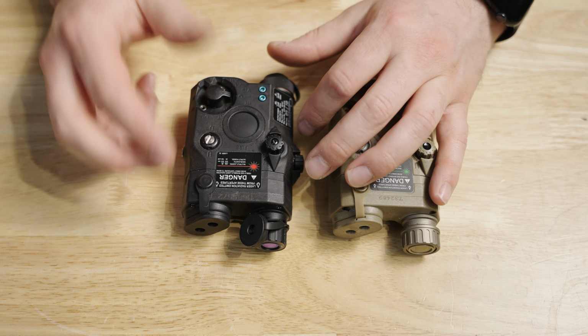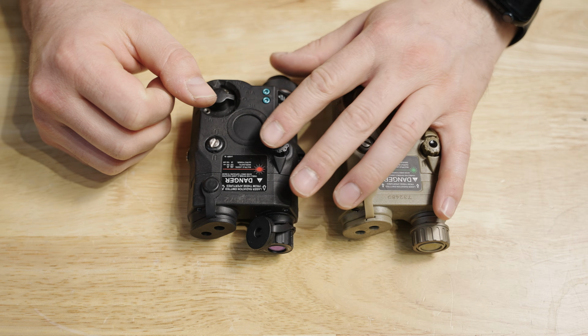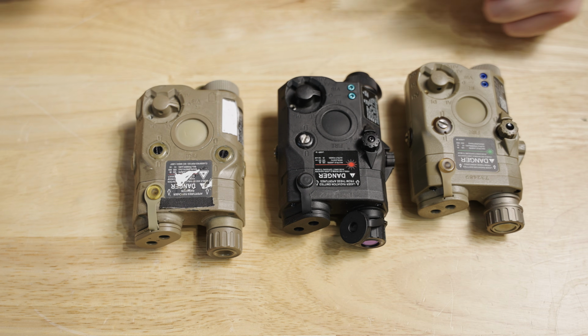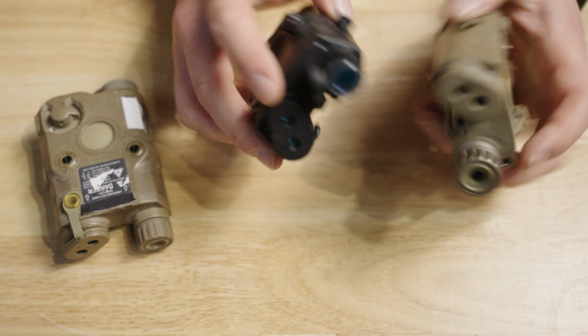And it is rated to have a 100 milliwatt illuminator. So that gets into the big boy numbers a little bit. And before you judge me, yes, we have a real PEQ 15 to compare them to. So that's what we're going to do today, guys. We're going to compare this real L3 PEQ 15 to the clones.